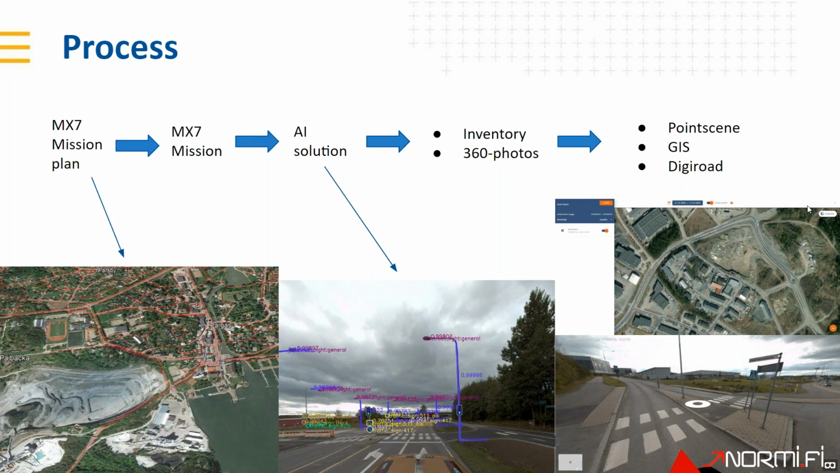When we actually start driving and using the MX7, we can see those red lines on our tablet, and every time we actually start filming, we see a blue line drawn on the map. So it's very easy to check whether we have filmed everything, and what still needs to be filmed. It's very easy to gather all the necessary data, and nothing gets left out.